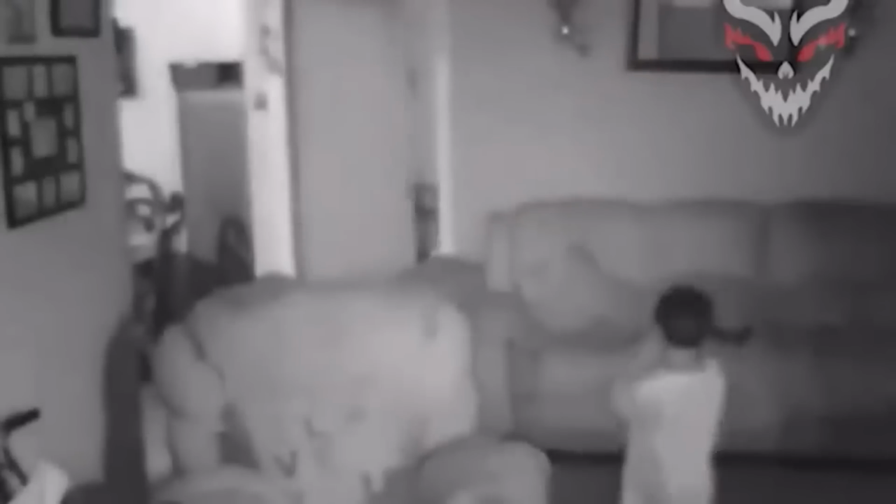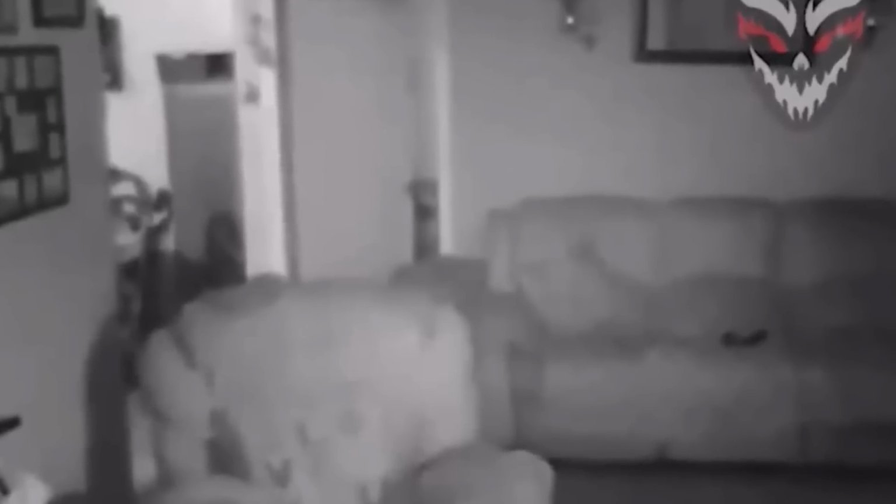But here's where it gets strange. As the child is going back into the room, we see the head of what looks like another child peeking out from behind the sofa and then going into the room. Sounds normal, right? Well, it would be if there were actually two kids at home. But the truth is, the child was alone in the house and was the only child.